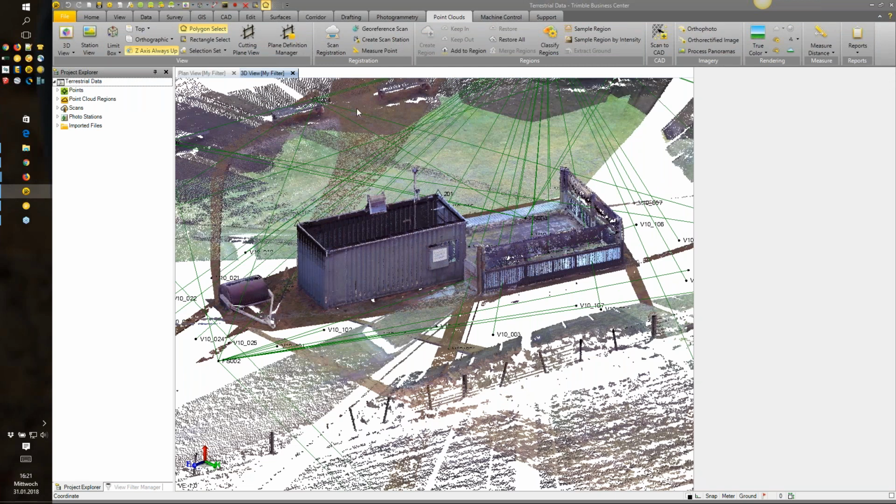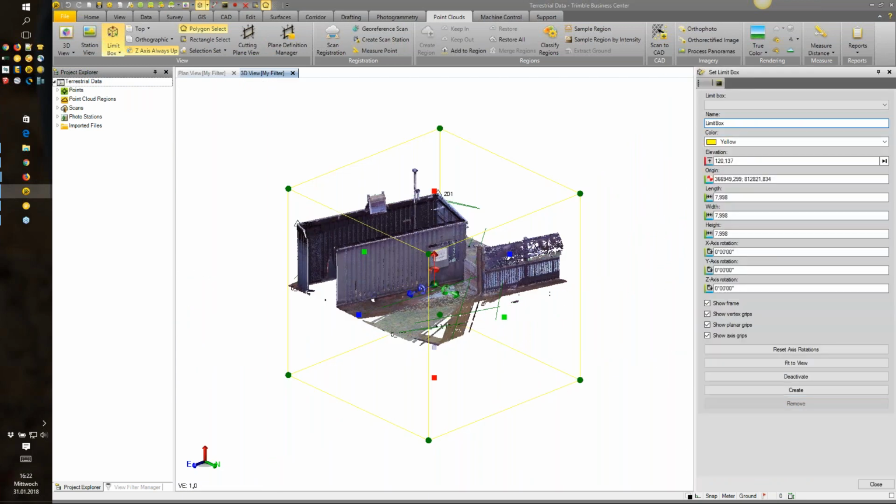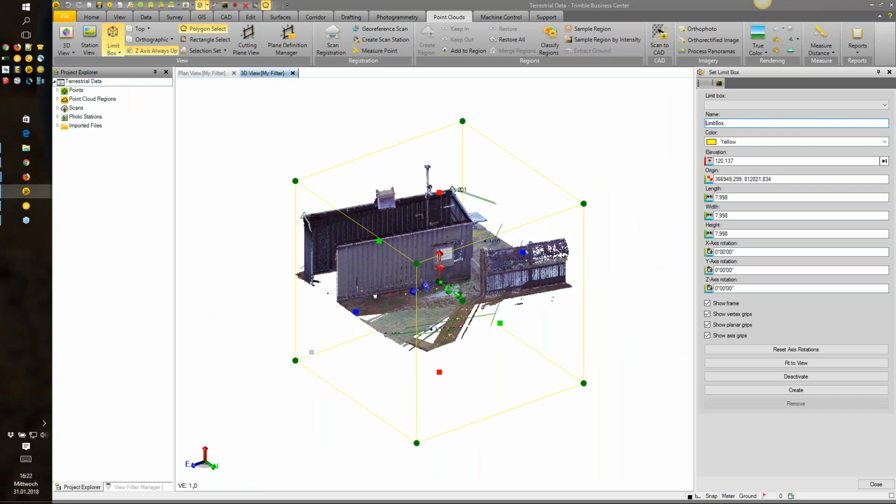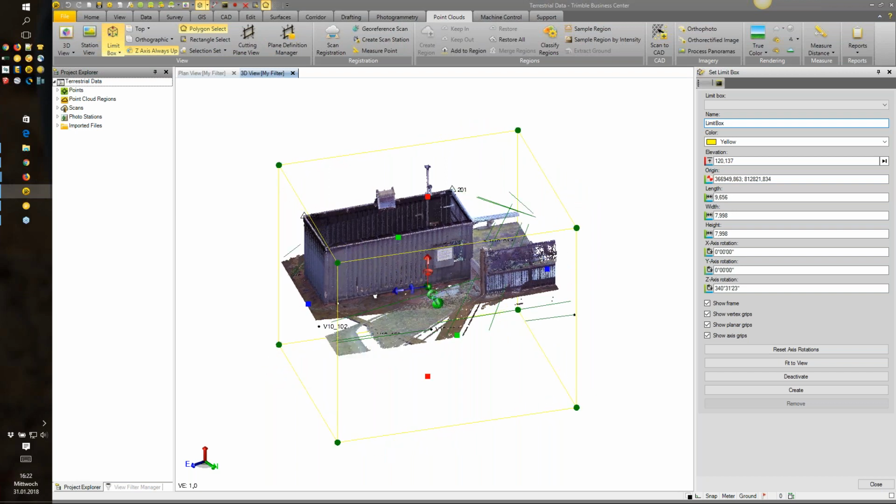Limit box can be found under the point clouds tab as well. So when I'm clicking on that, it opens up this limit box. You can extend it to your certain needs. You can rotate it horizontally or vertically, as I can show you here.